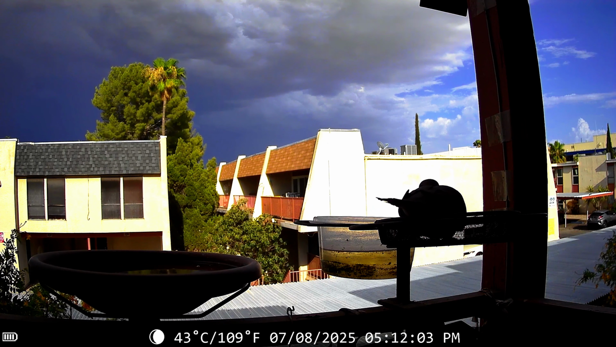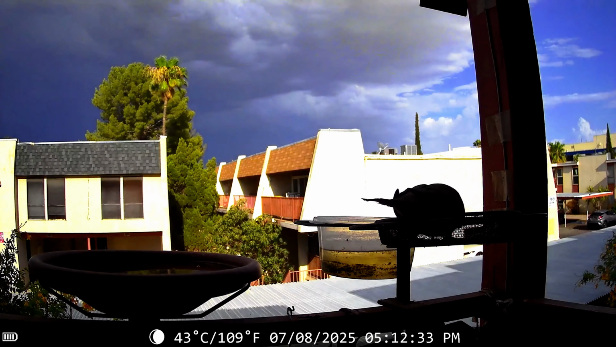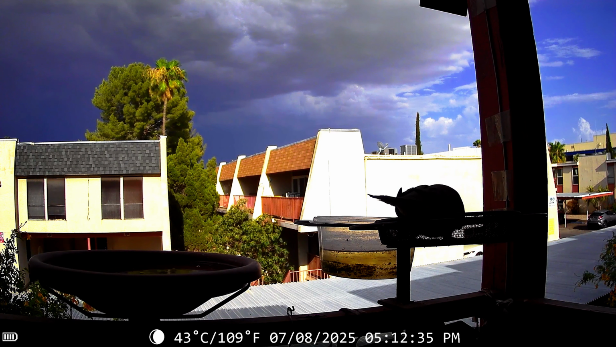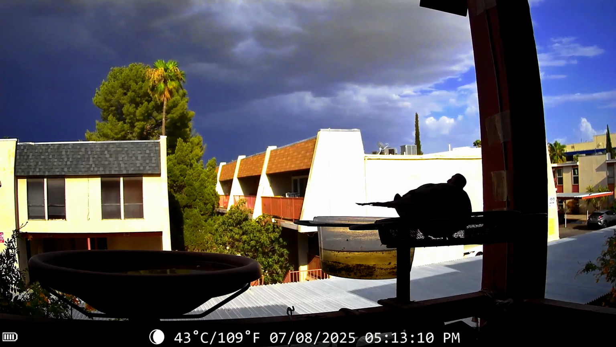It looks like we've got some lightning back there, a storm coming up. So the camera is weatherproof, of course, but I'll be bringing it in out of the storm here in just a minute. So anyway, hope you like seeing this and get some good use out of it.